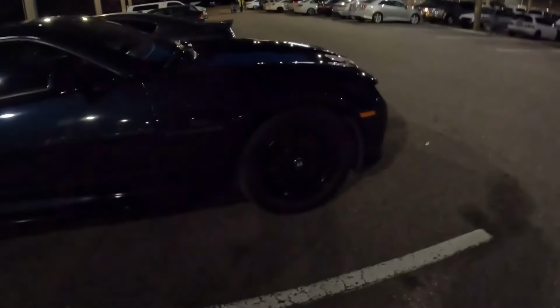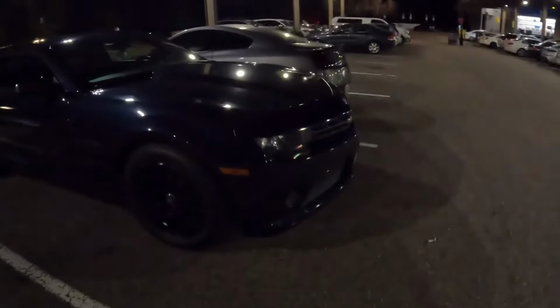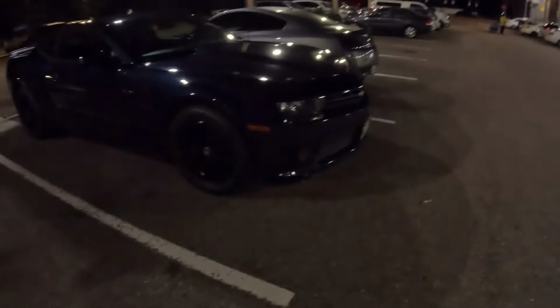I repainted the rims too. They were just all rust and gray, so I repainted those black. I'm planning on doing the calipers too, but I don't know what color, maybe blue or black. So we'll see. I did the tint myself as well, but it's fun. It's a fun car. It's heavier. It's true about the visibility though.